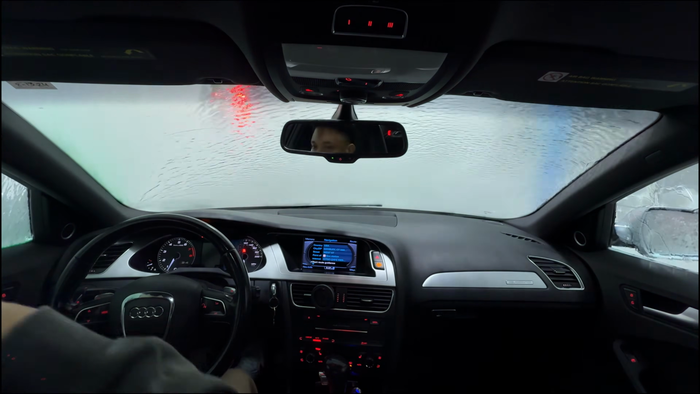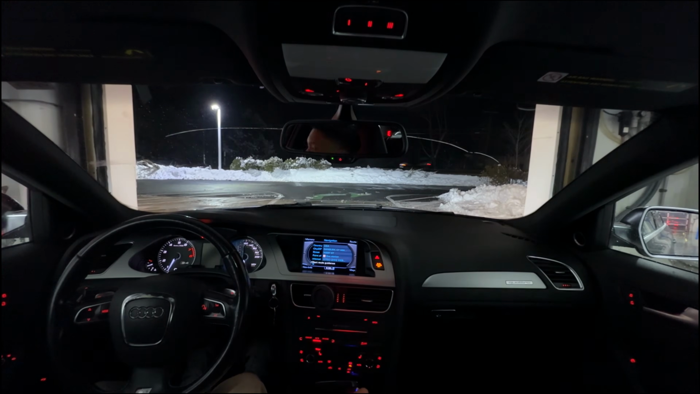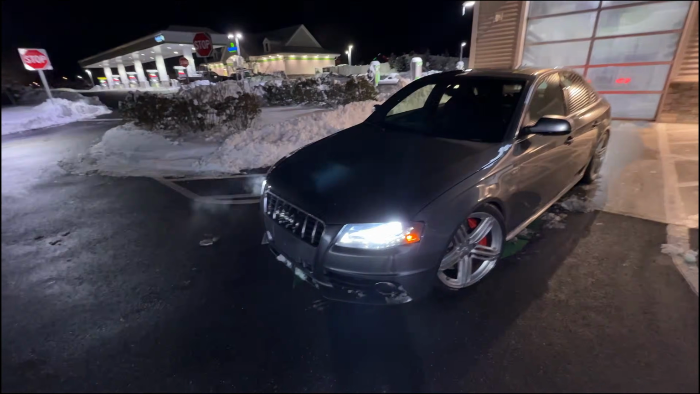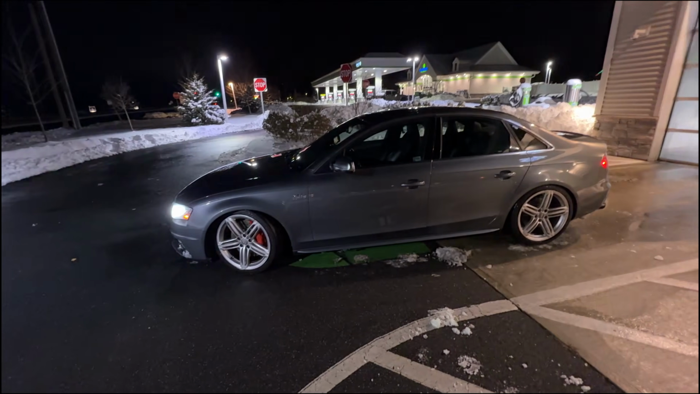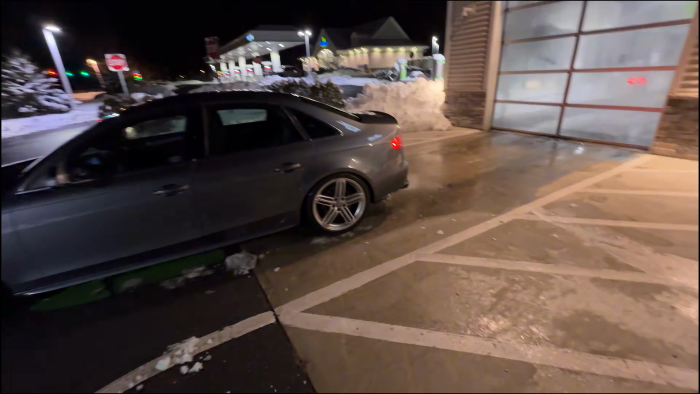Taking all the ice off of it. Alright, she is nice and clean right now. She's looking alright. Still got some ice here and there, but much better. No salt, so that's washed off, kind of. You see all the ice falling off, but anyways, you guys.